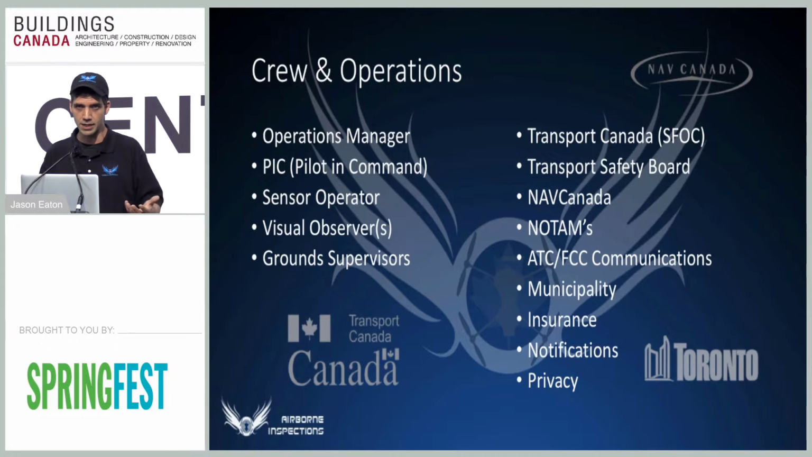We also have to coordinate with NAV Canada, so I have to literally submit a flight plan, just like manned aircraft, for every operation that I do. It's a very quick process, but it informs all the other pilots around, same with the NOTAM, a notice to all airmen, that we're in the air at said location, at said time, flying at said altitude, and please don't fly across our path. We also carry a radio with us, so that if we need to contact an airplane, we're licensed to actually speak to air traffic, which is good.